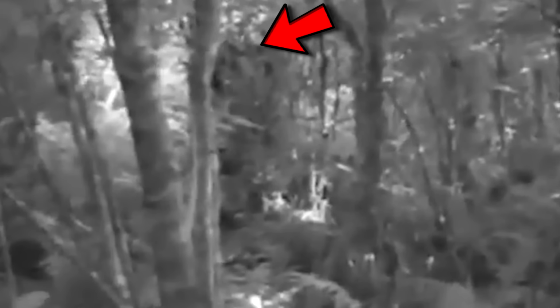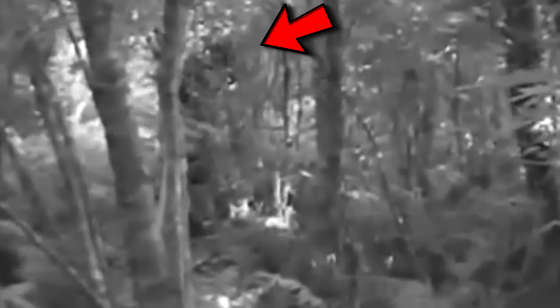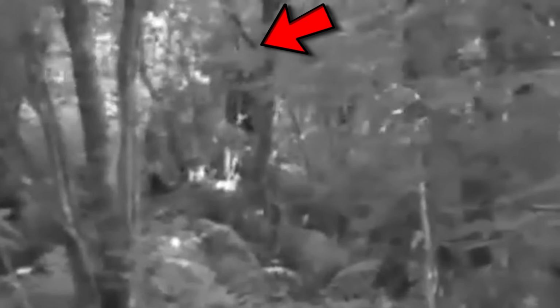The hunters were frozen in fear, unable to comprehend what they were seeing. This encounter stands out due to the creature's unusual behavior, including whistling sounds, bipedal movement, and seemingly intentional intimidation tactics. The hunters' harrowing experience is just one of many reports of Sasquatch sightings in the region, but its details remain etched in their memories, a testament to the terror they felt that night.